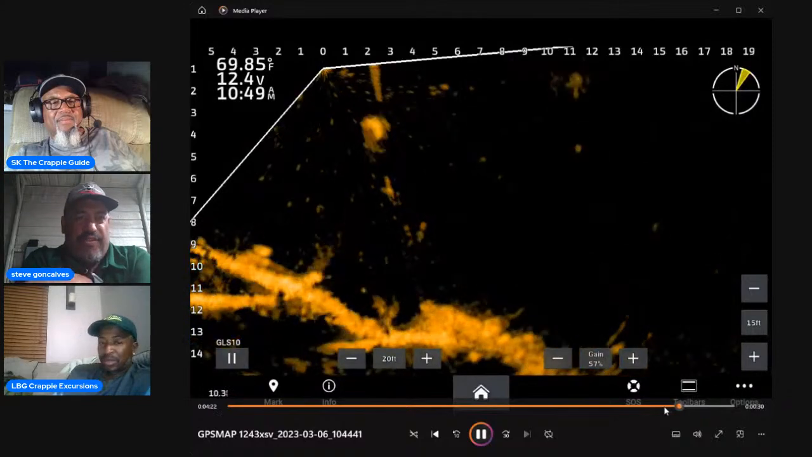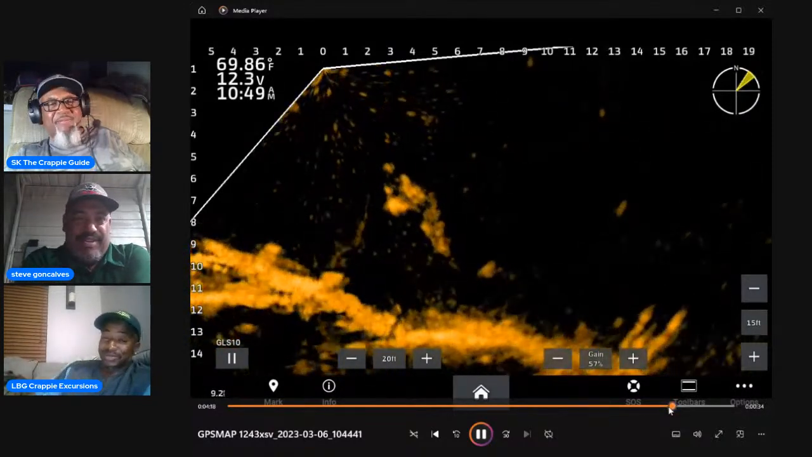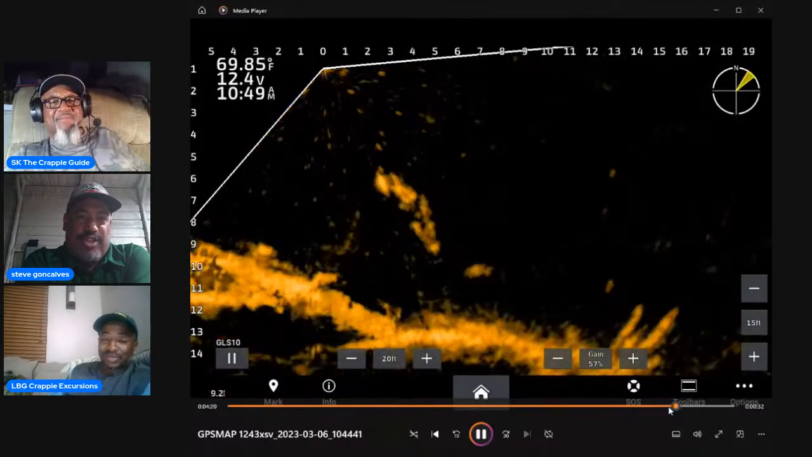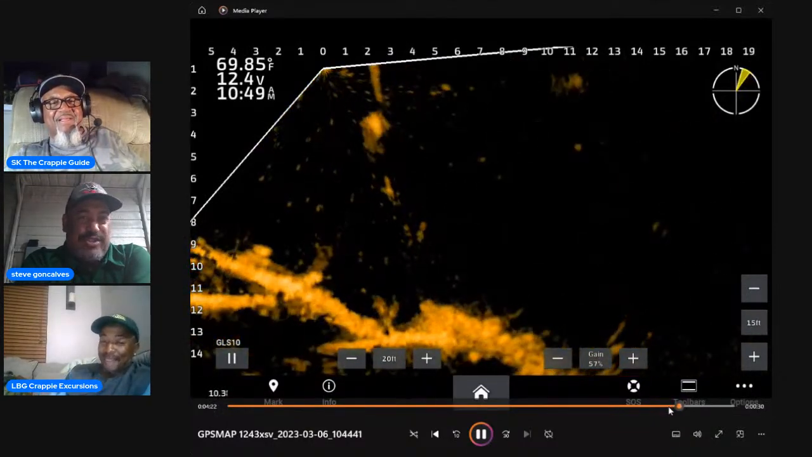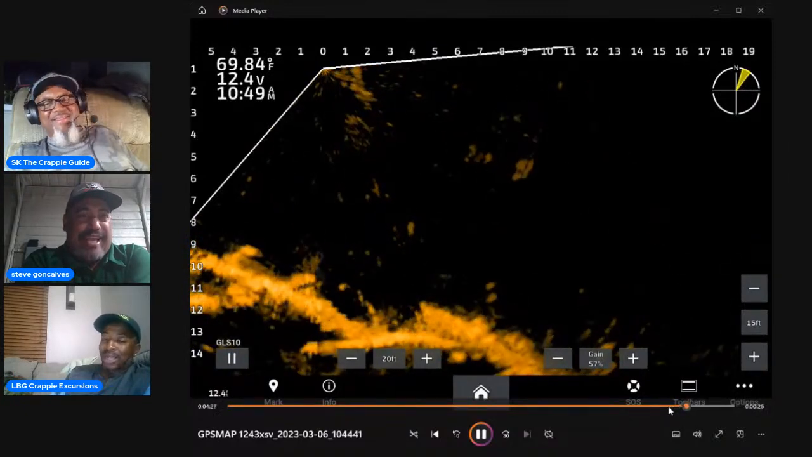Tell me that ain't fun. You know what I mean? You can't beat it. Your heart starts thumping, and as soon as he hits it, you set that hook, and it's an amazing 20 seconds.